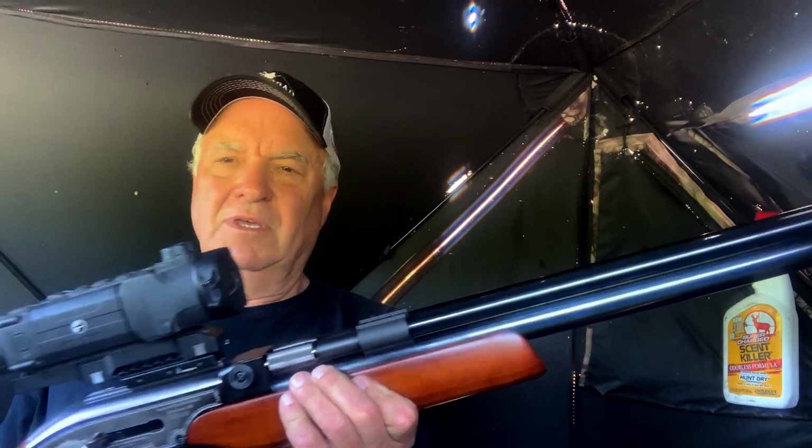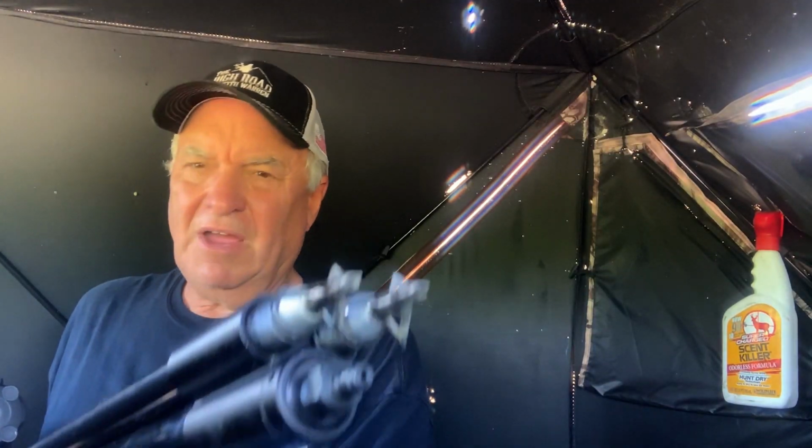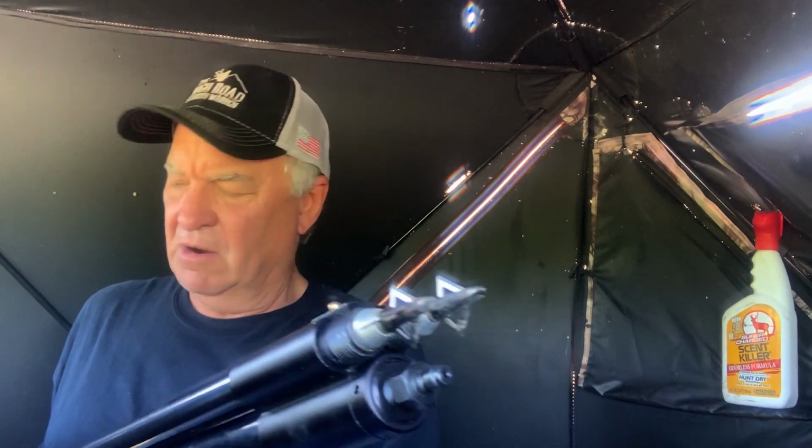I'm going to be shooting the double shot. This is a .50 caliber big bore air rifle. But you'll notice it has two barrels on it, like a side-by-side shotgun. It's basically a shotgun. It just doesn't have rifling in the barrels, so I'm limited to about 40 yards with these arrows. We've got our fingers crossed, and hopefully we're going to get some on the ground here pretty quick.